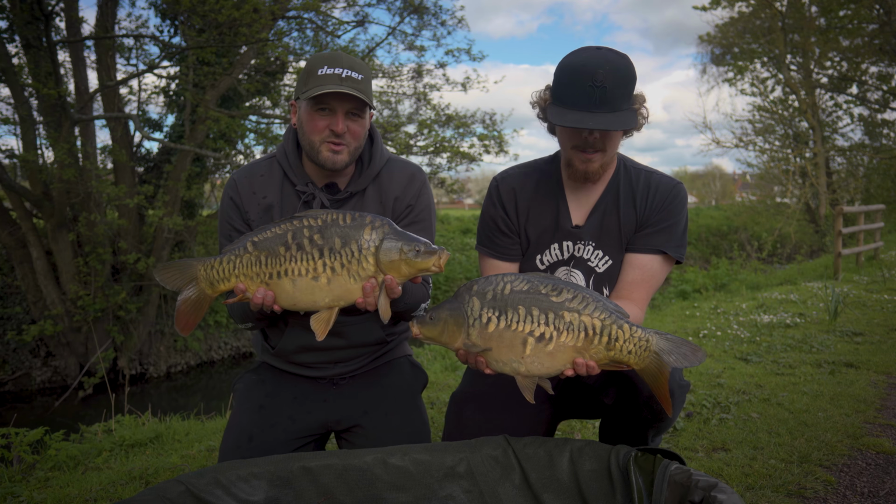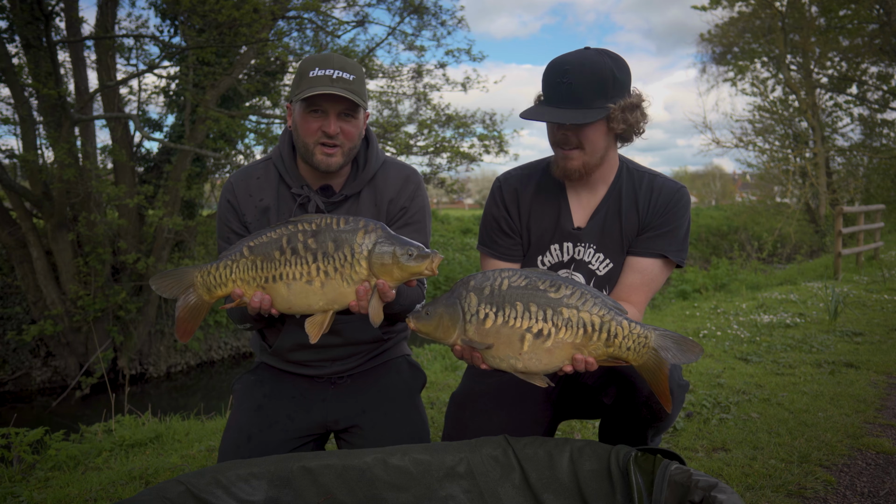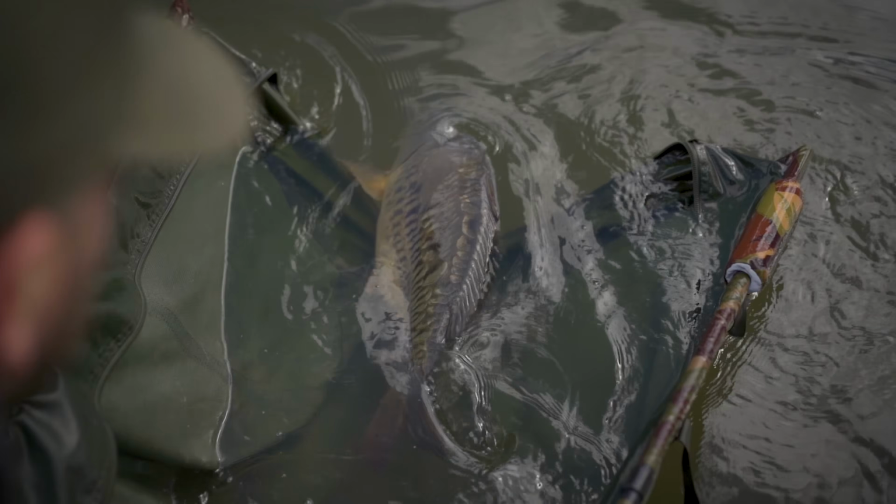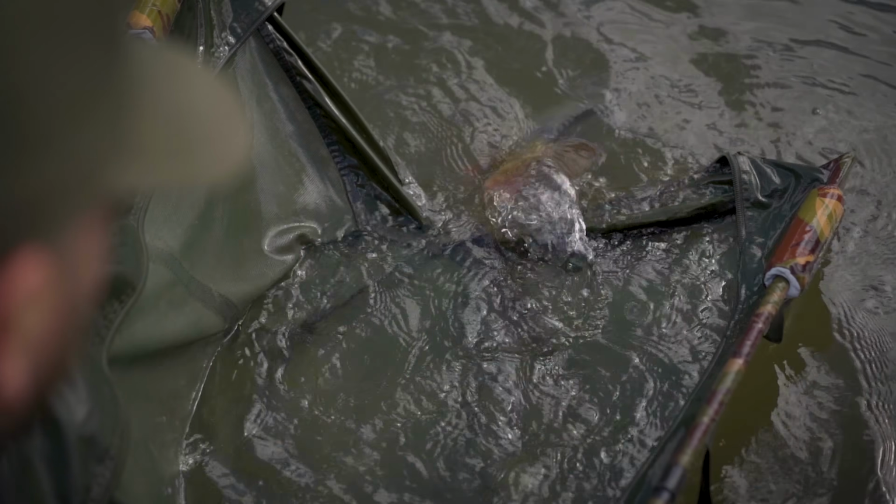So we're going to slip these 2 little ones back. We'll get the slightly bigger one out, which is yeah, just as pretty. Well done, mate. Get the rods back out, mate, and see if we can milk it for a few more, eh? Sure we can. Yeah, sweet, nice one. Cheers, mate.